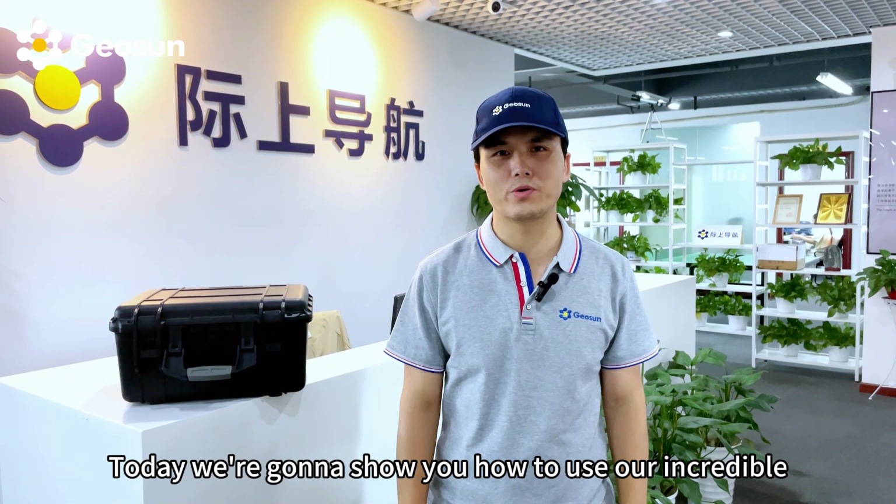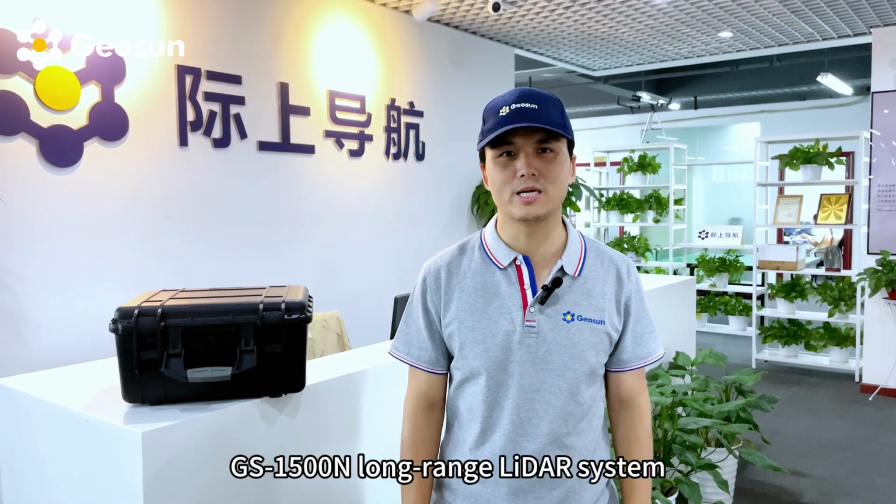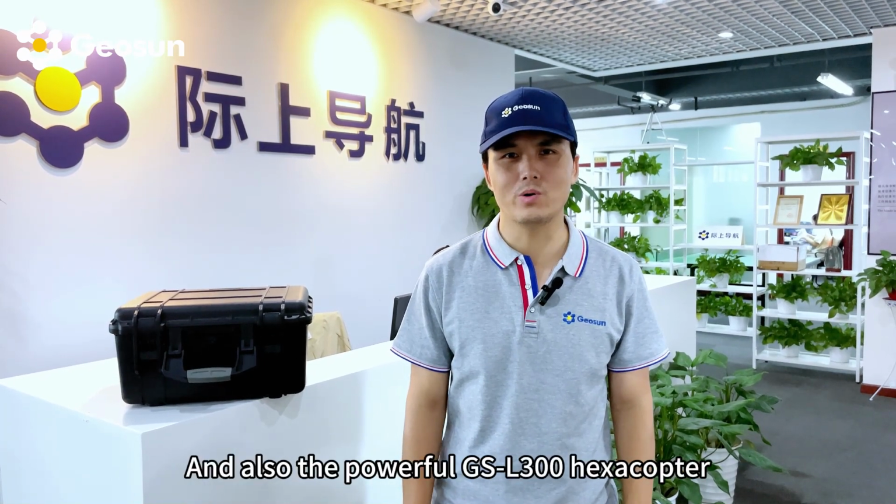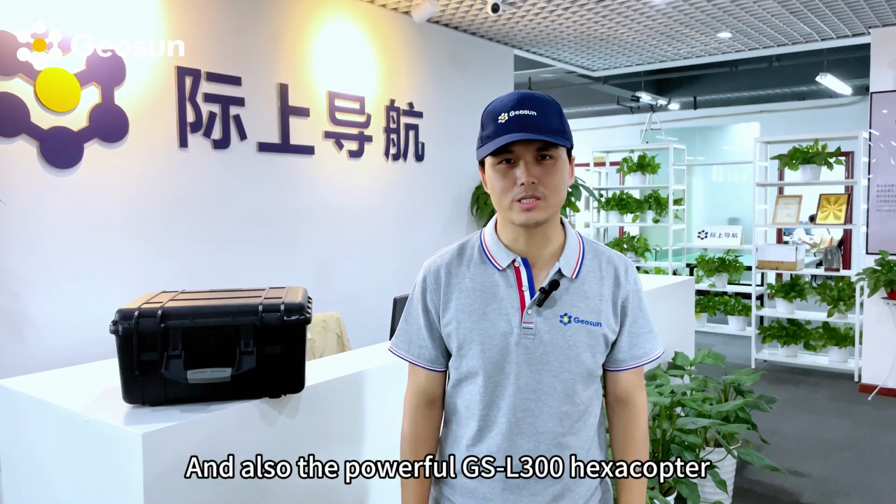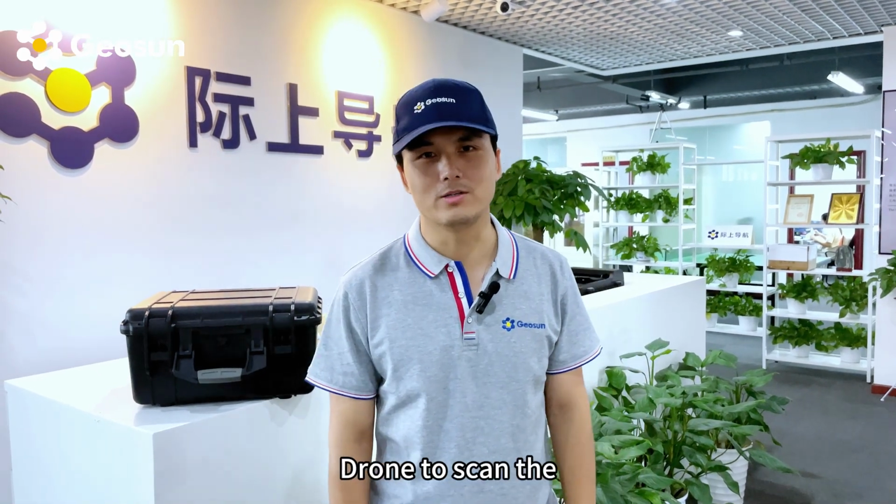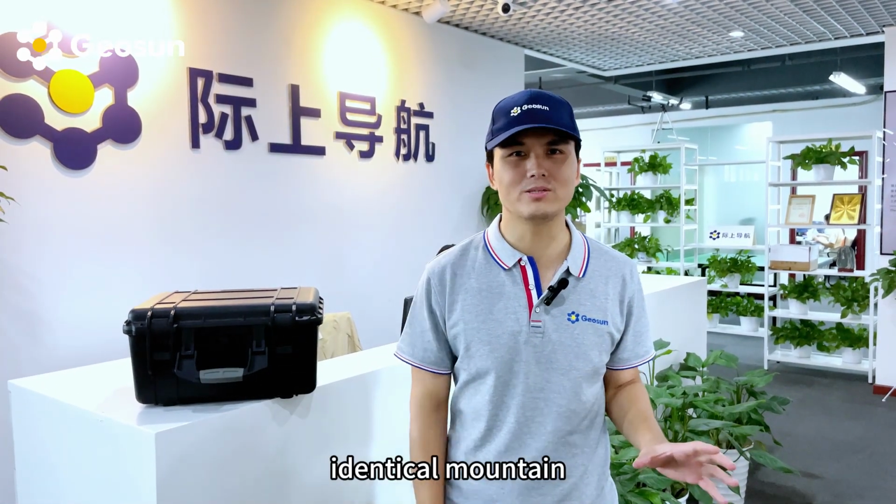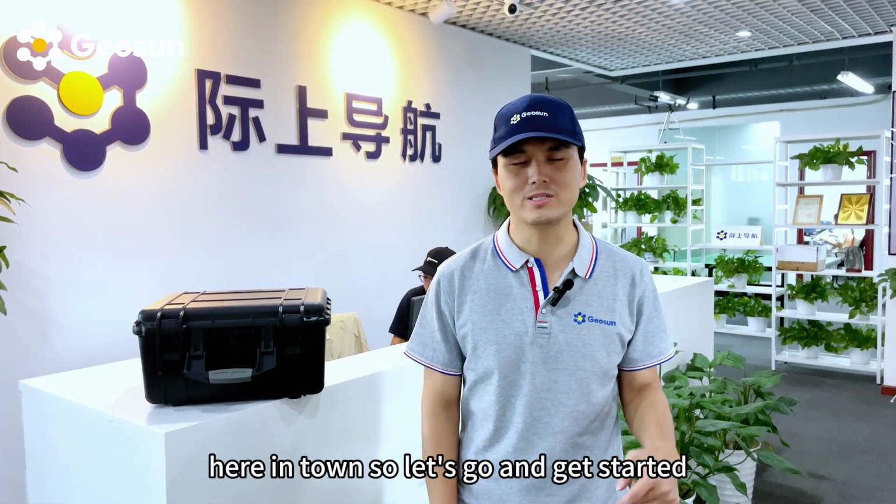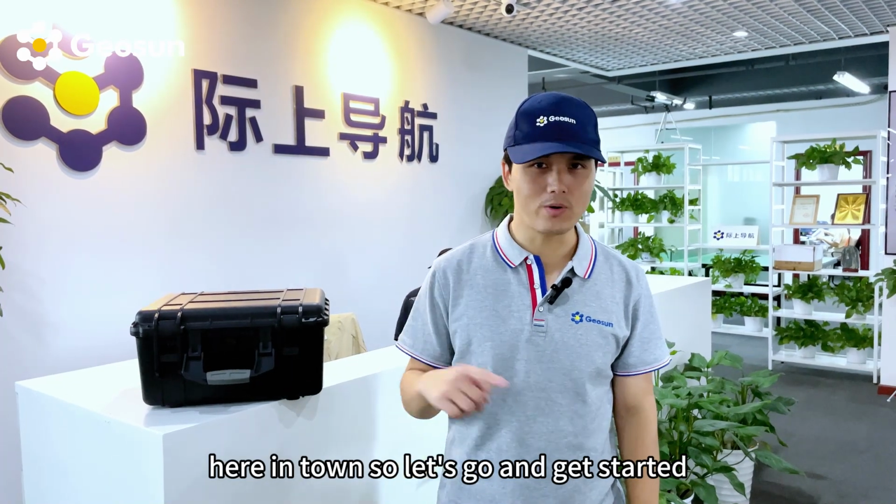Today we're going to show you how to use our incredible GS-1500N Long Range LiDAR system and also the powerful GS-L300 hexacopter drone to scan the identical mountain that is full of trees and vegetations here in town. So let's go and get started.